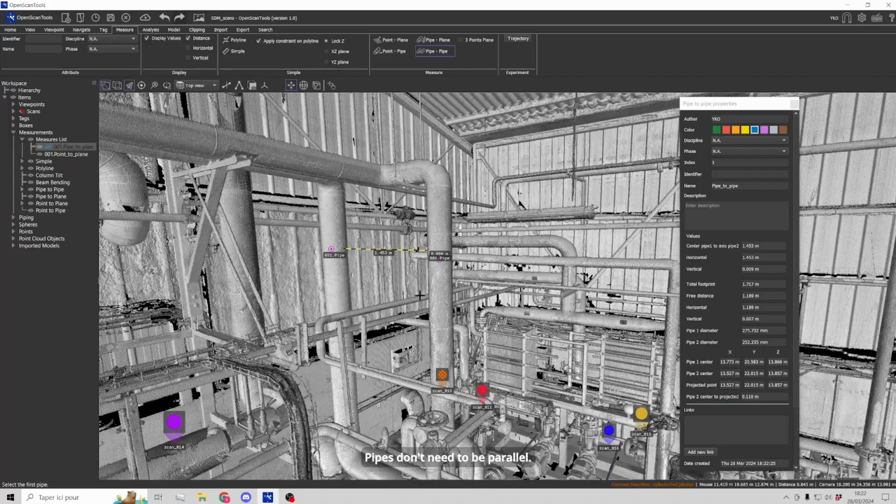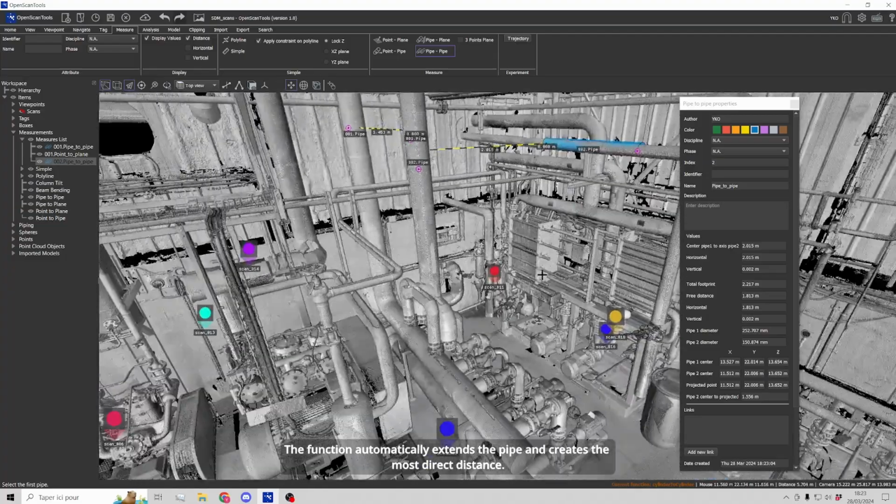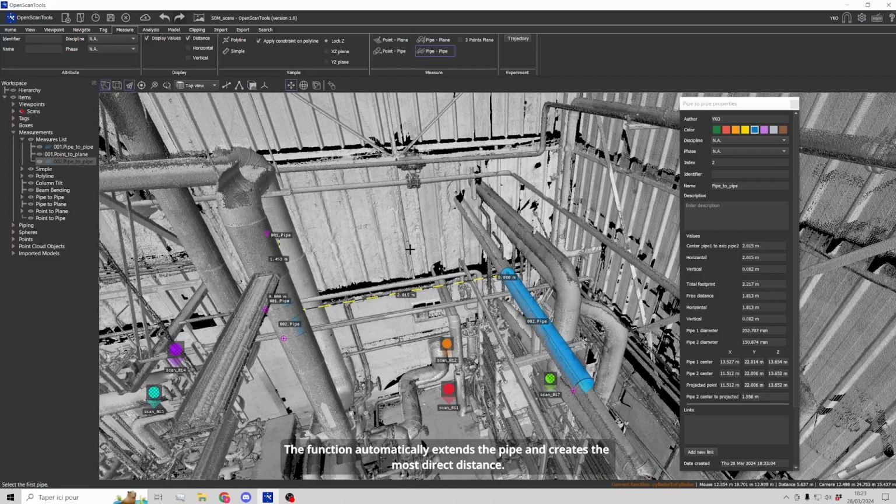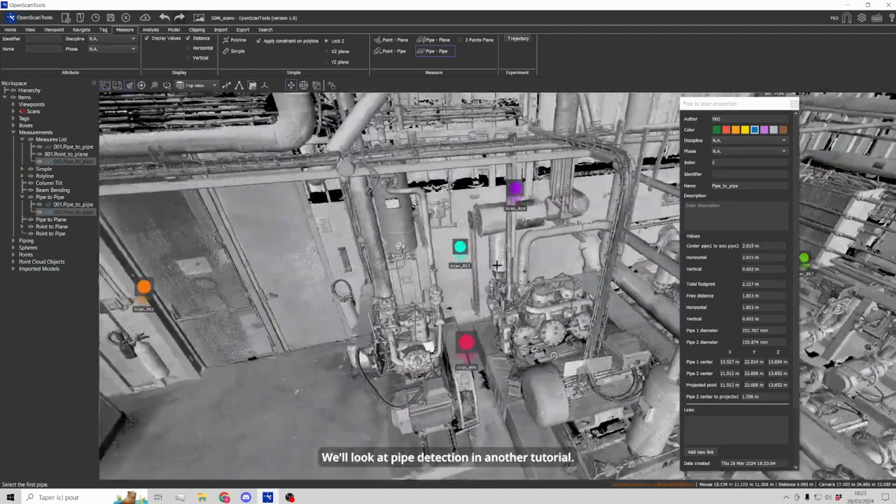Pipes don't need to be parallel. We'll choose 2 orthogonal pipes. The function automatically extends the pipe and creates the most direct distance. All items are listed in the tree structure. We will look at pipe detection in another tutorial.